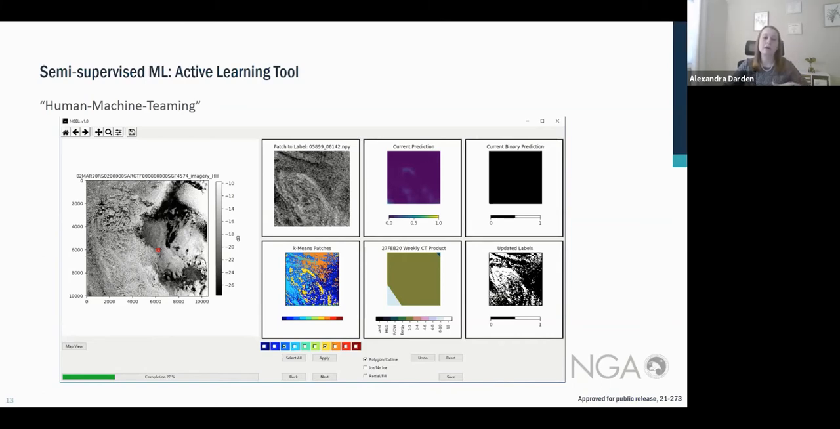Once that's all done, analysts will go back to the top left box and relabel the patch if it's not labeled correctly. There are different tools seen at the bottom of the interface that will allow me to draw polygons or even partial polygons to identify where ice exists within the patch.